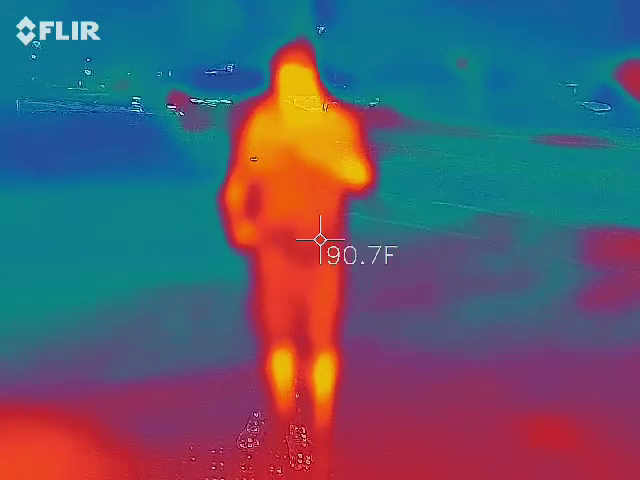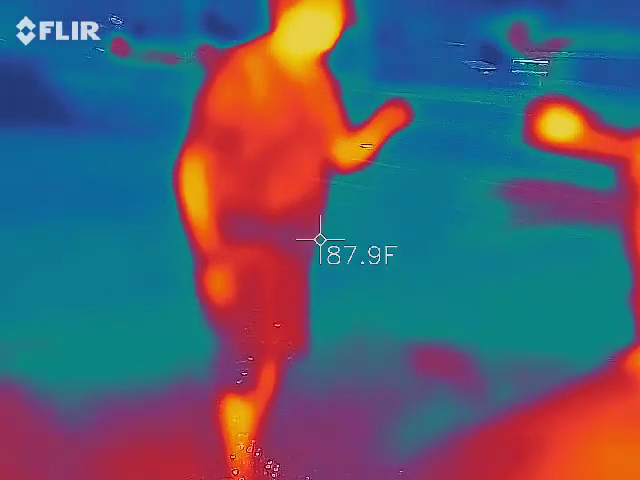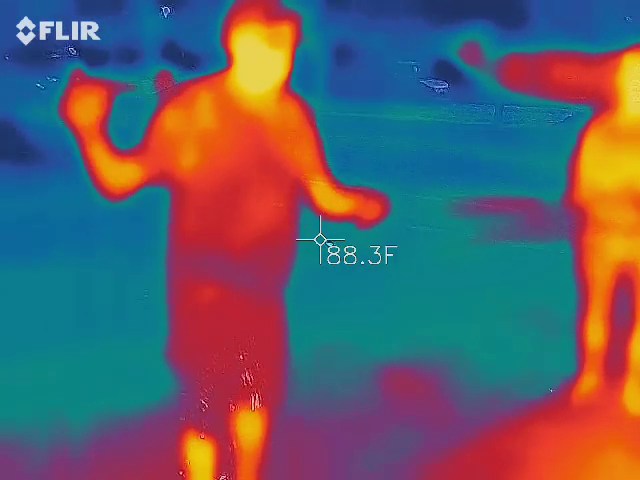So your ghosts, however, are not going to stay inside of the green for very long. It's going to be quick. Everybody kind of see the top of my hand? Mm-hmm. That's what it's going to look like for you.